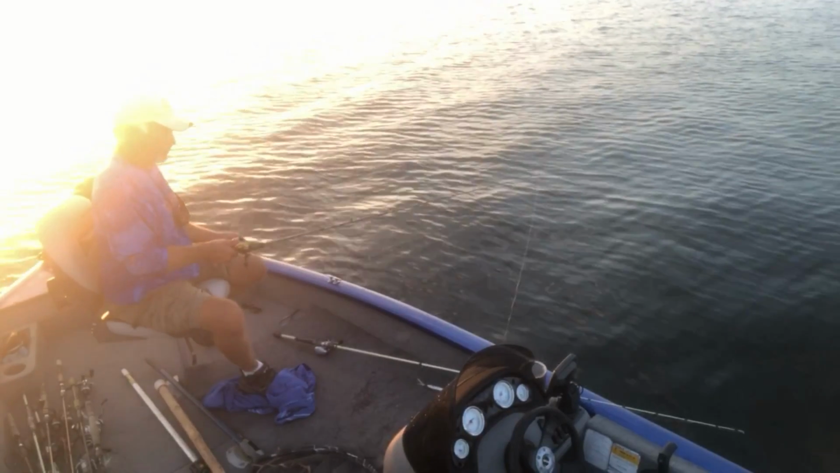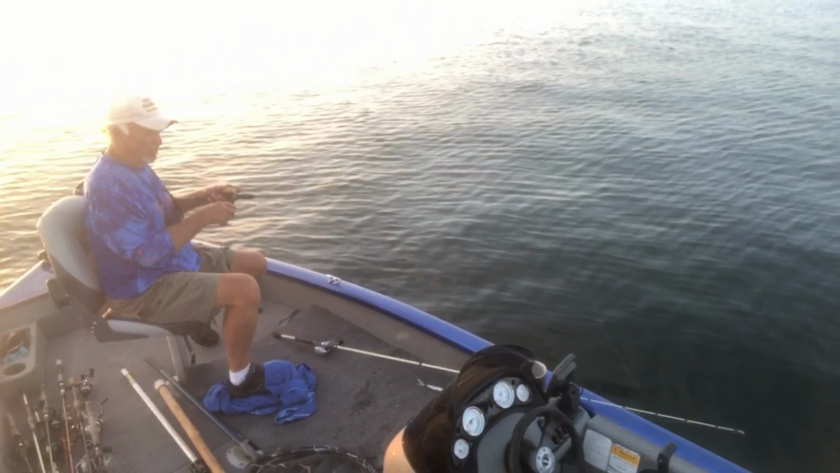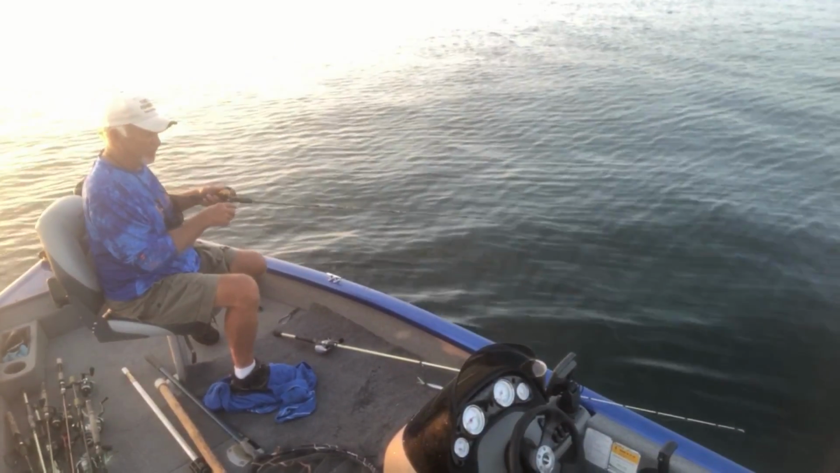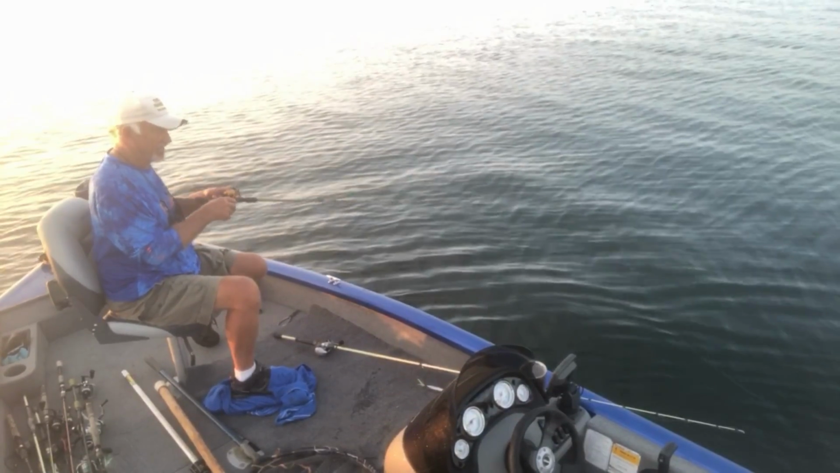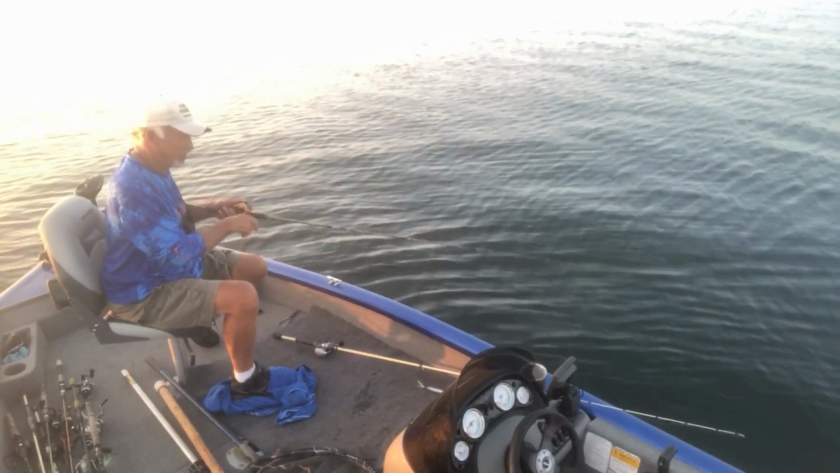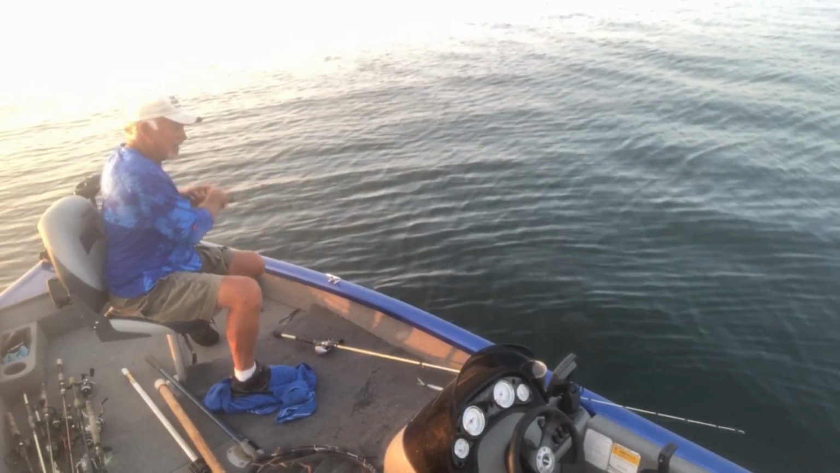Try to turn this boat away from that sun. That sun's terrible. I got to watch where that angle is, because if not, y'all won't be able to see me. I know that. That camera got a lot of glare in it when the sun's shining in it. Let me tell you, ain't nothing I can do about it with this camera.